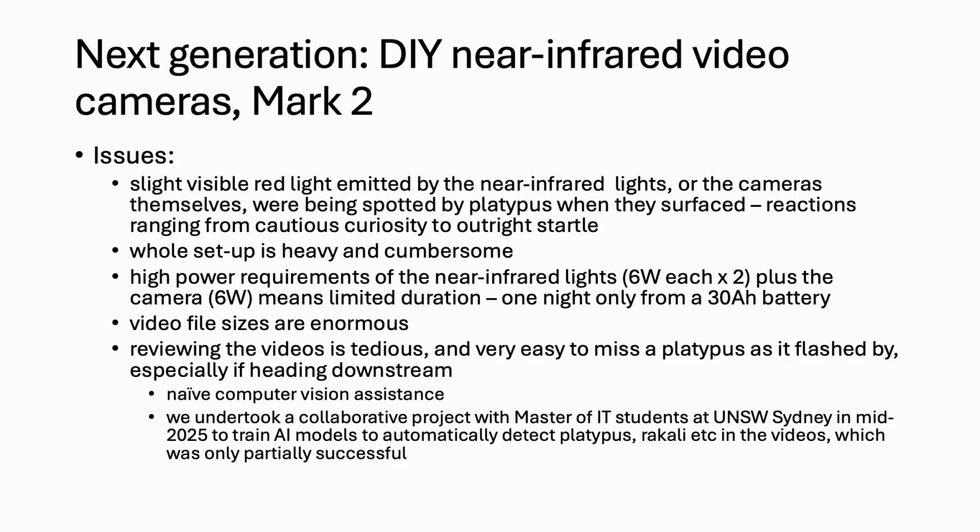We did try some naive computer vision assistance code, which I'll show you in a second. But we also last year undertook a collaborative project with Masters of IT students at UNSW Sydney to train AI models to automatically detect platypus in these videos and distinguish them from rakali and ducks and other animals. But that project was only partially successful, mainly because we didn't really have enough training material at the time, but also using video like this really requires quite specialized AI techniques that can make use of the full motion video, not just individual images.